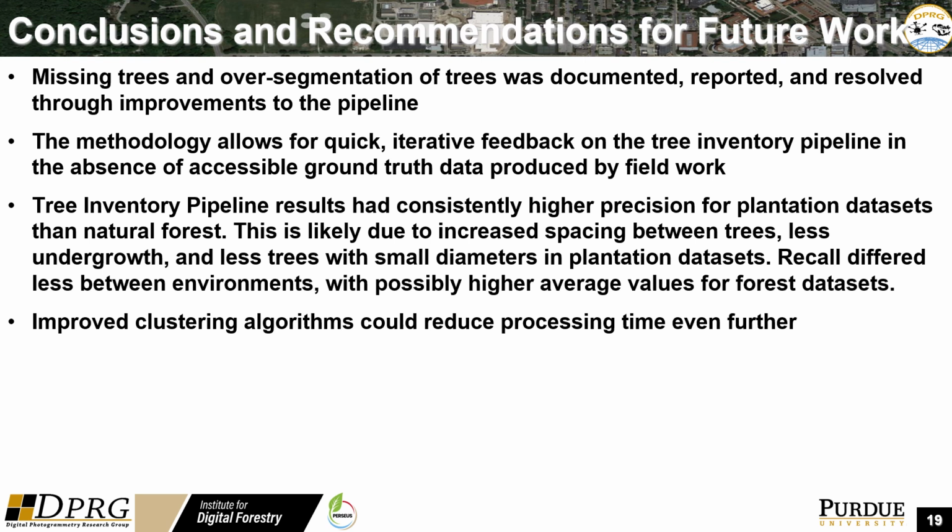Results showed that the pipeline had some difficulties with missing trees and over-segmentation. These issues were documented, reported, and are being resolved through improvements to the pipeline. The methodology allowed for quick and iterative discoveries of ways to improve the pipeline in the absence of accessible or easy-to-collect ground truth. The tree inventory pipeline results had higher precision for plantation than natural forest, likely as the spacing between trees, less undergrowth, and fewer trees with small diameters reduced the false positive results from the pipeline. Recall differed less between environments, with possibly higher average values for forest datasets.